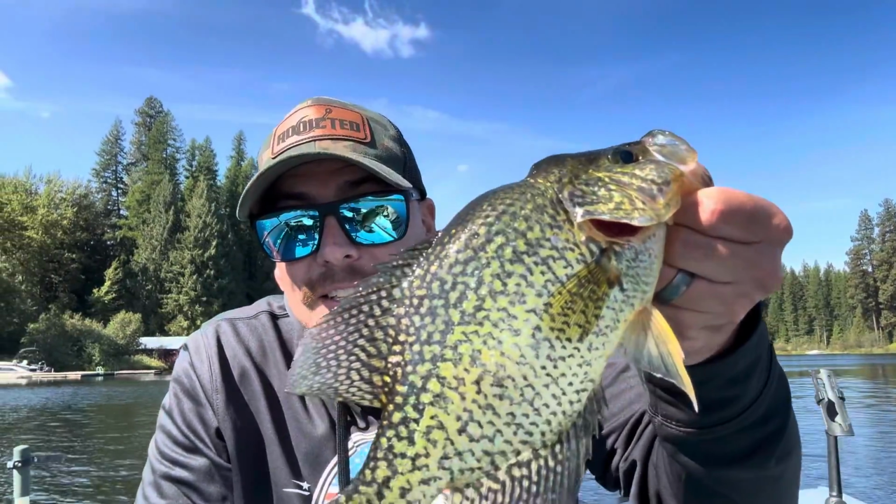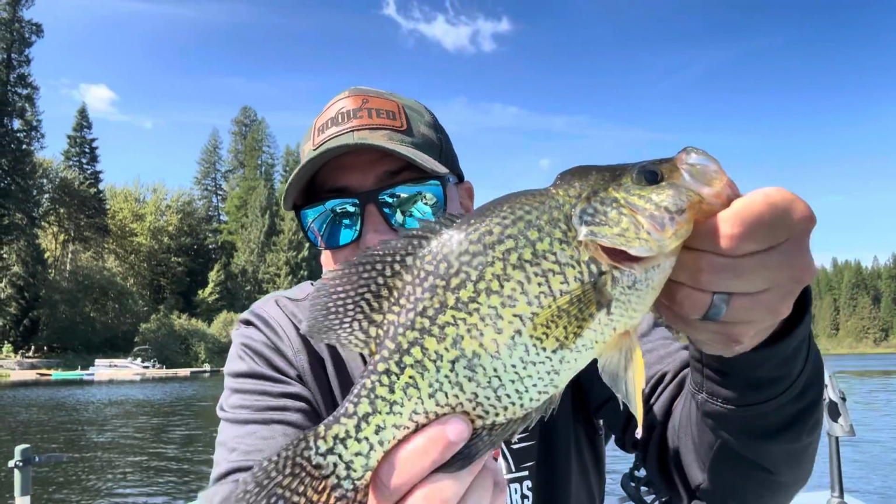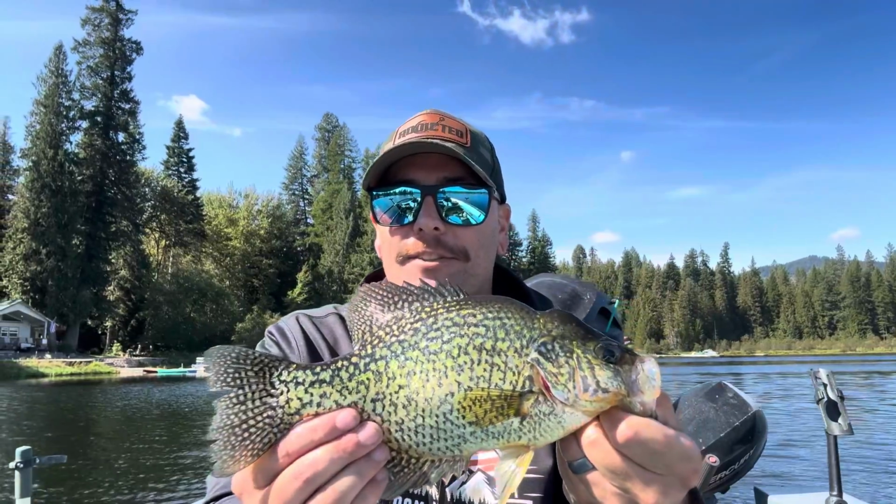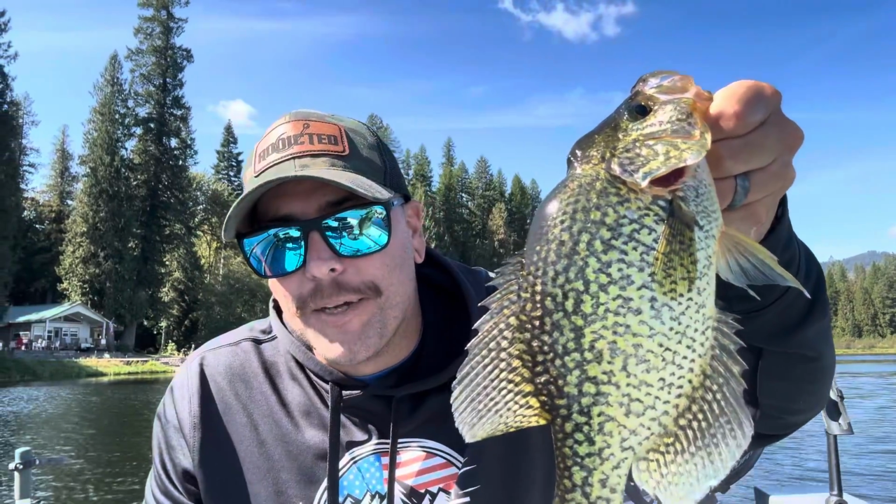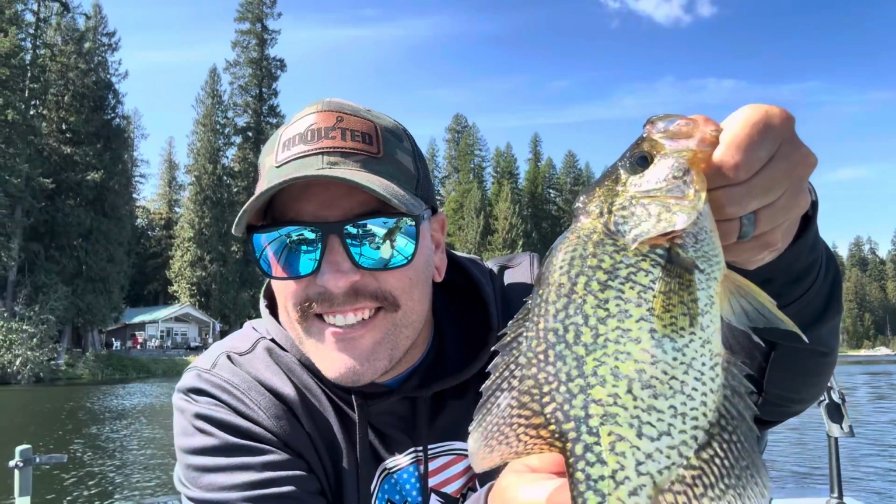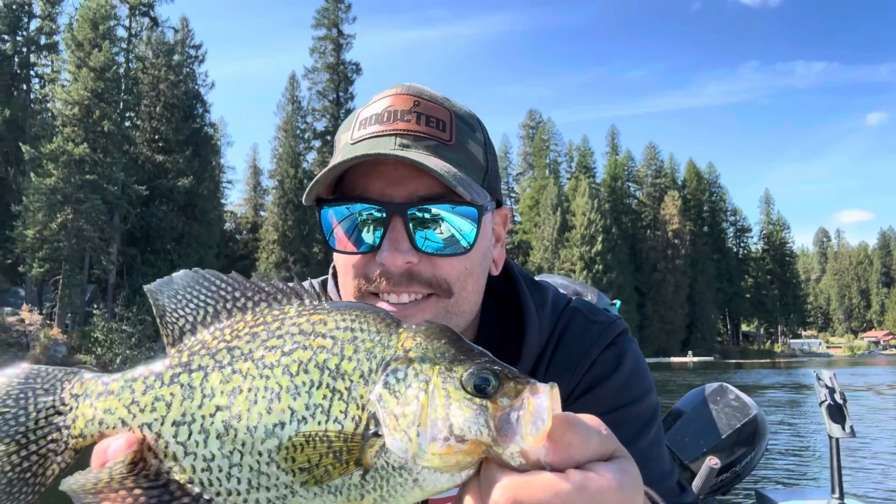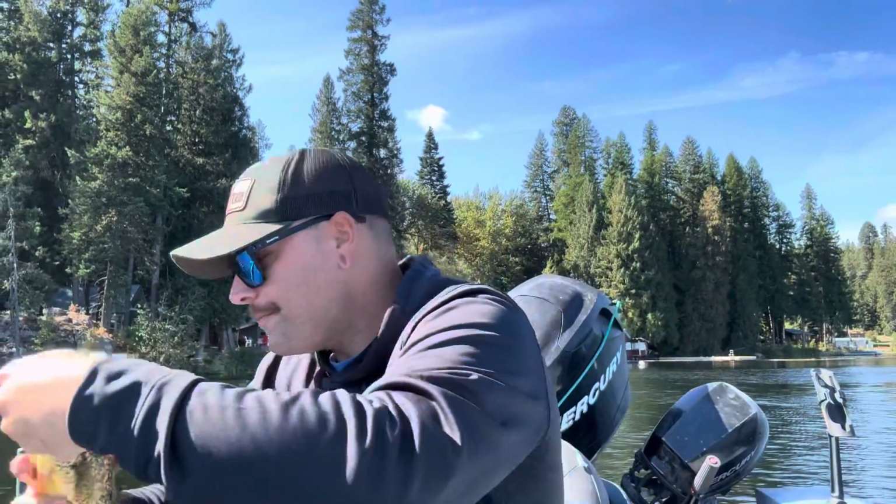Holy smokes. Take a look at that guy. He's got a weird chunk on the top of his head. Definitely the biggest crappie I've caught so far today. I mean, that's a really, really nice crappie. Not sure exactly how big he is, but he's unique. He's just a prehistoric guy, just a dinosaur. Super cool. We're gonna let him go.